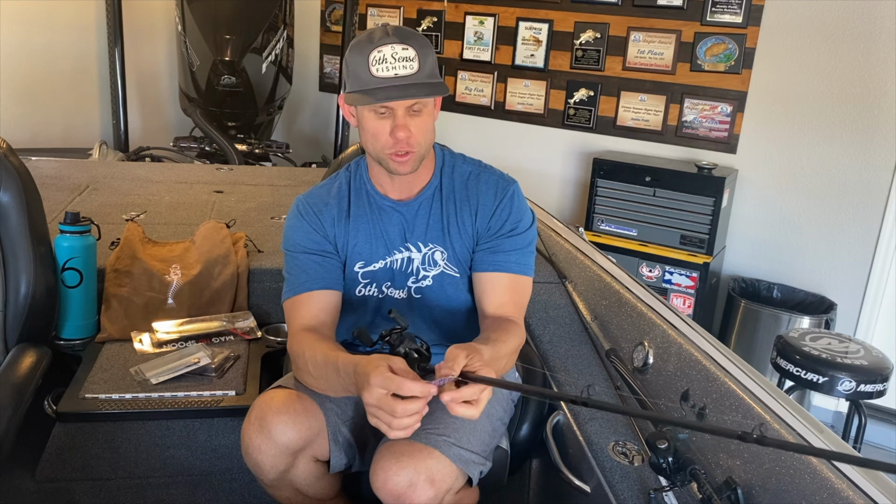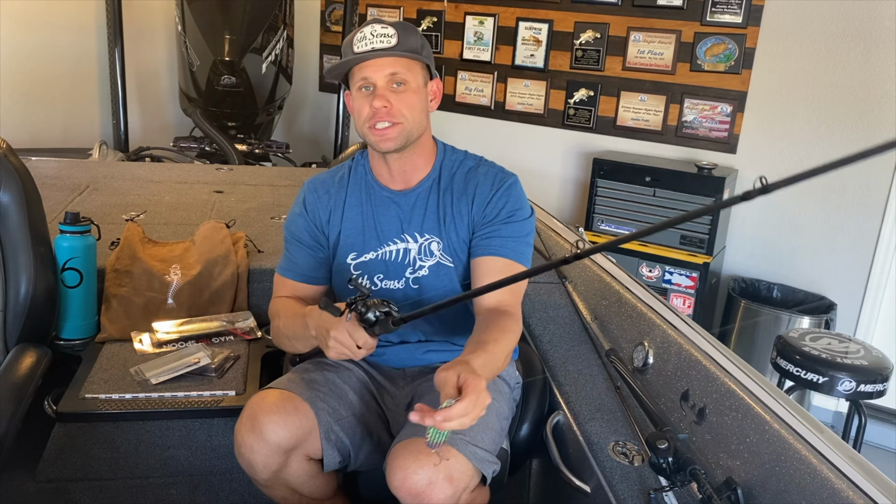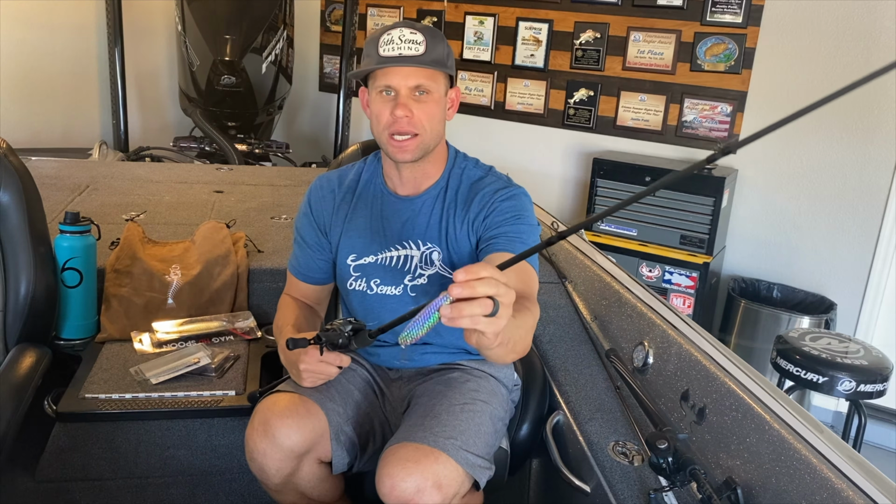What I like to do with the flutter spoon, even with the big flutter spoon, is I'll cast it to a structure. I don't usually fish it as vertical as I will a jigging spoon, but I like to cast it to the fish. As you can see with the Lowrance Electronics and the Active Target imaging, you can cast to where you see the fish, 40, 50 feet away from the boat. I would like to throw this on a semi-taut line.